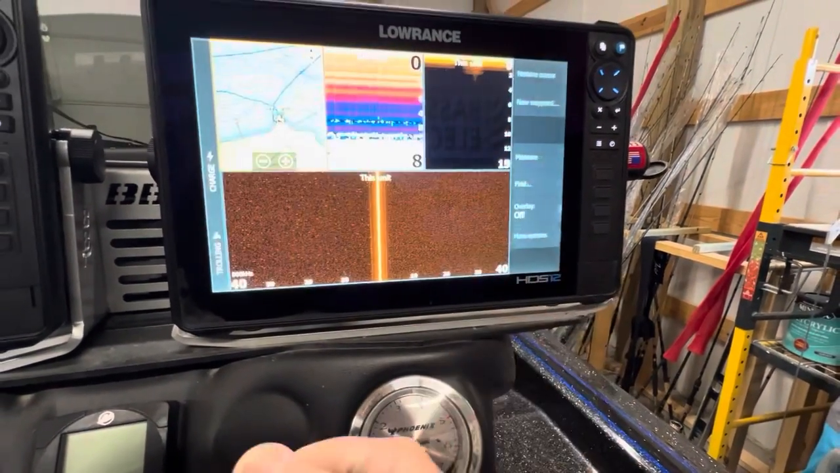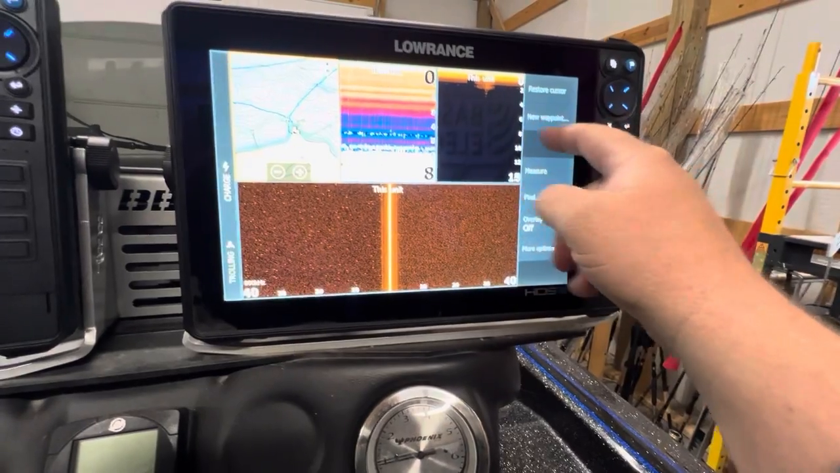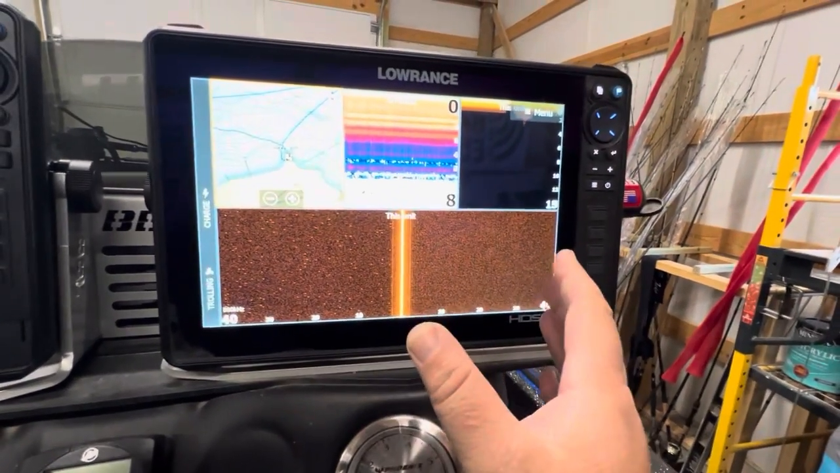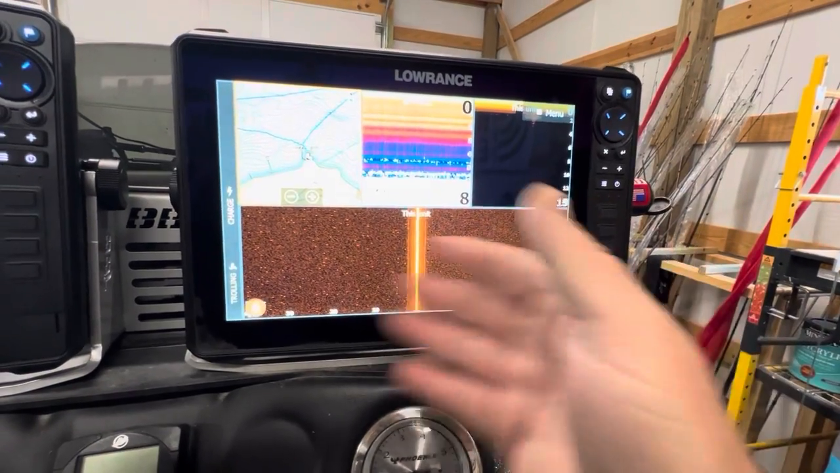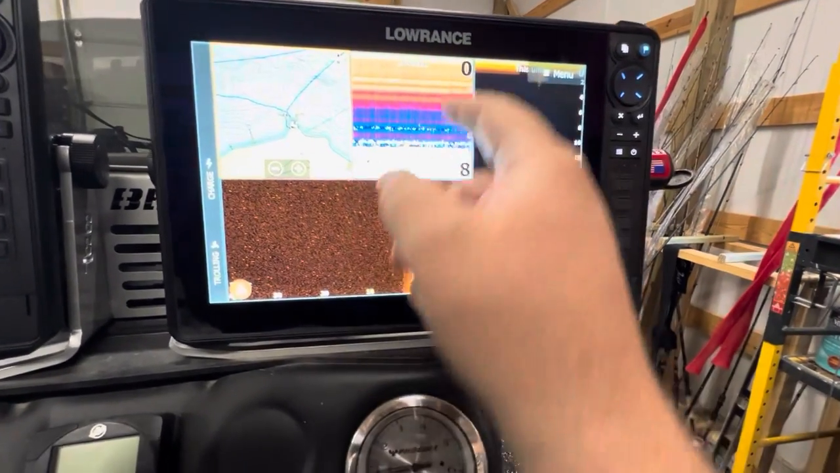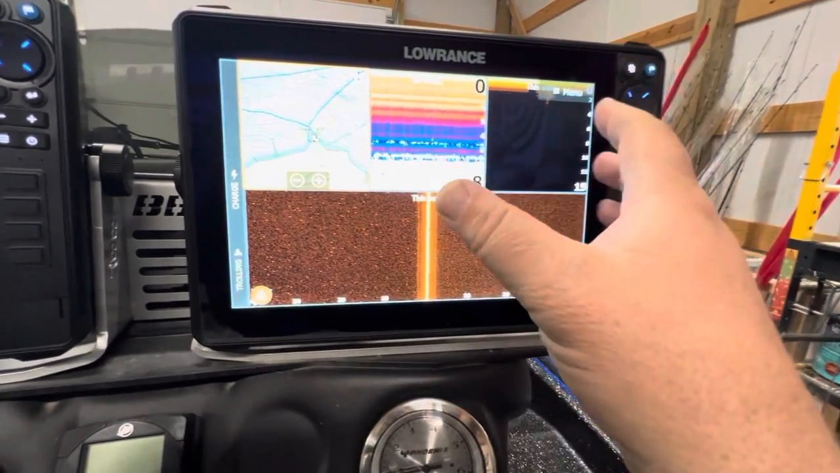So I'm going to save that. Now we've got that. This is exactly what I want. Obviously, sonar in my garage is not going to show up, but this is exactly what I want.